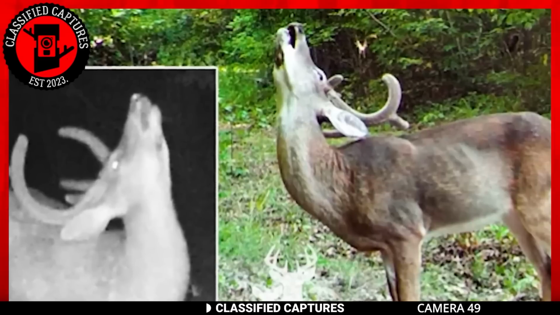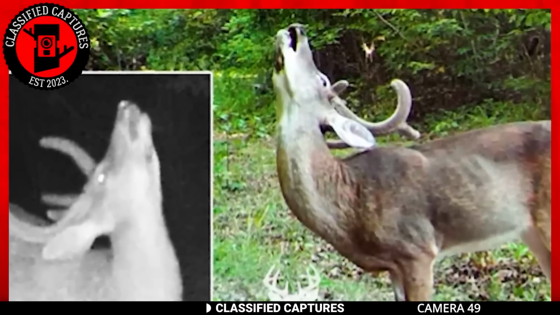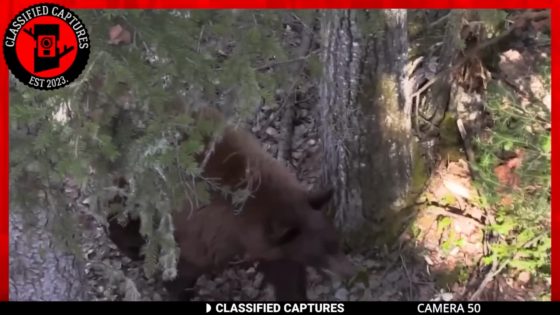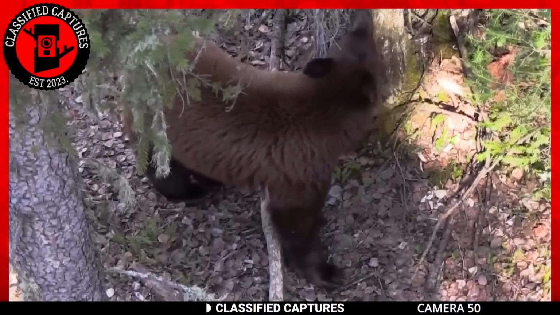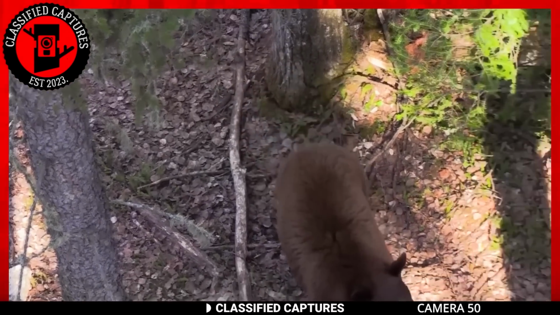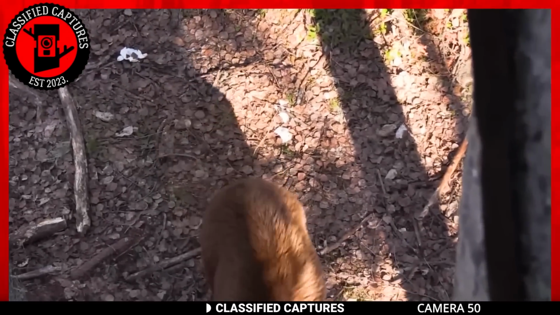Unfortunately, nobody knows if the deer survived or made a full recovery, but I'd like to think it did. A hunter perches high up in a tree, scanning the area for his prey. His concentration is broken by the sudden appearance of a massive bear ambling through the woods towards him.